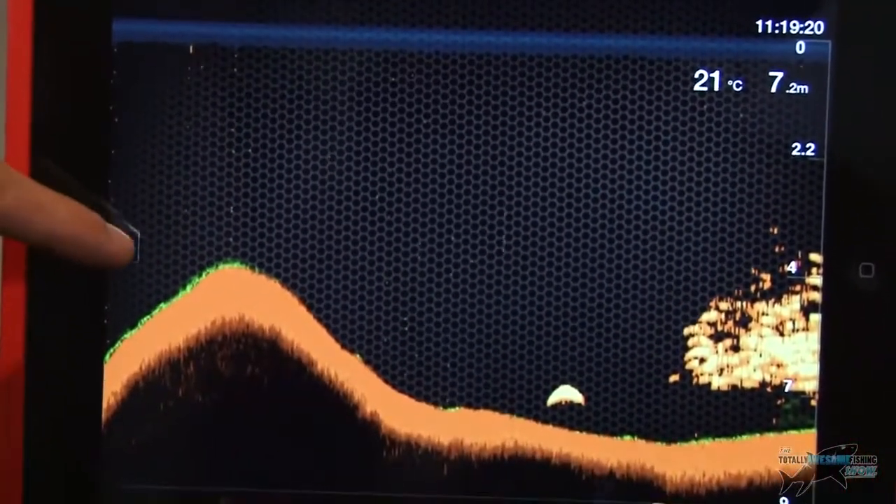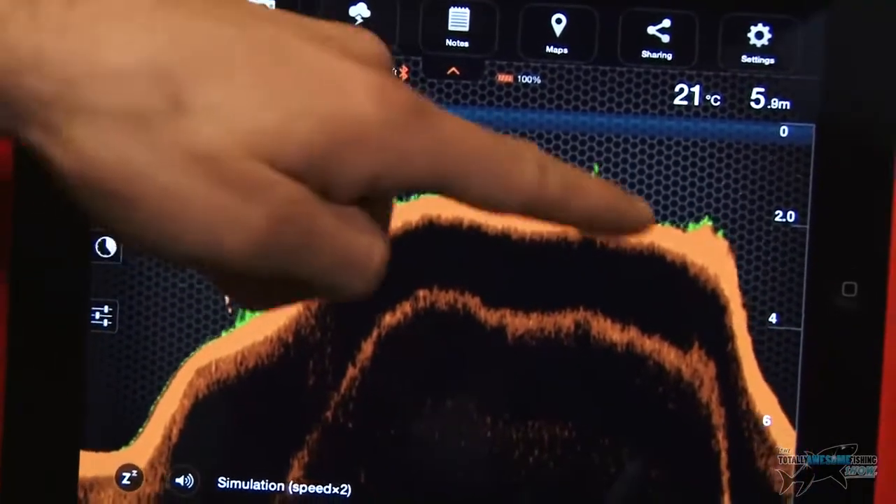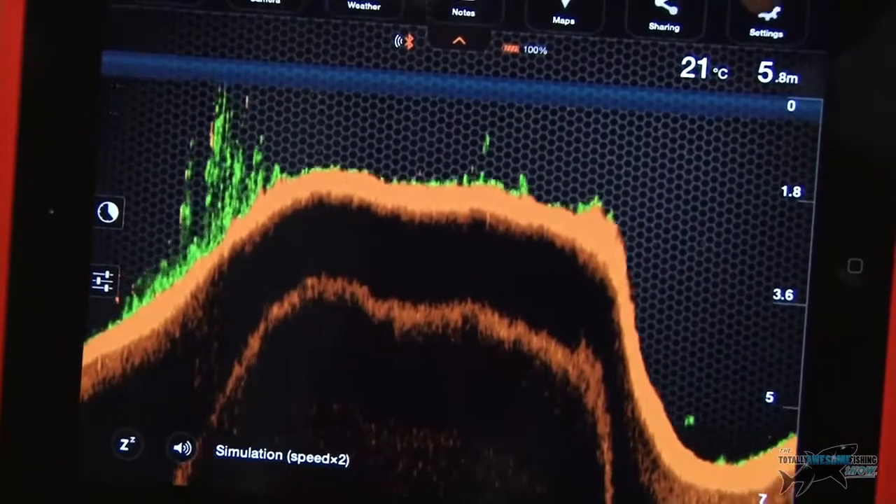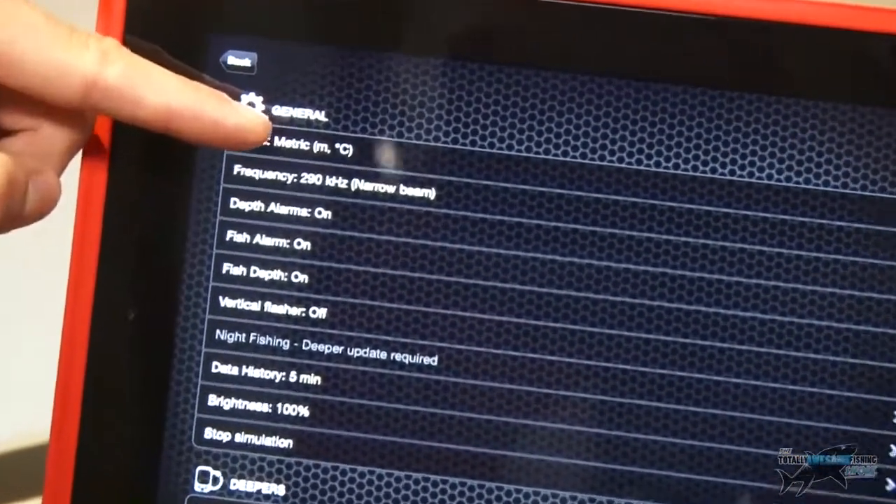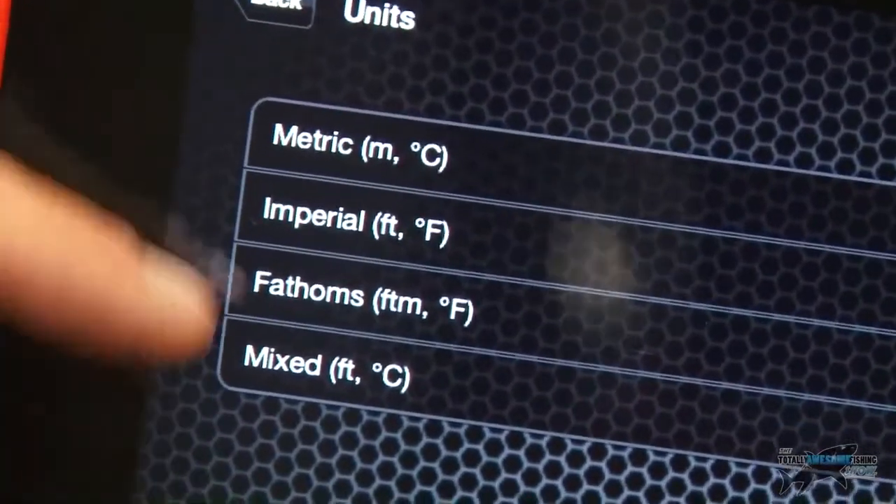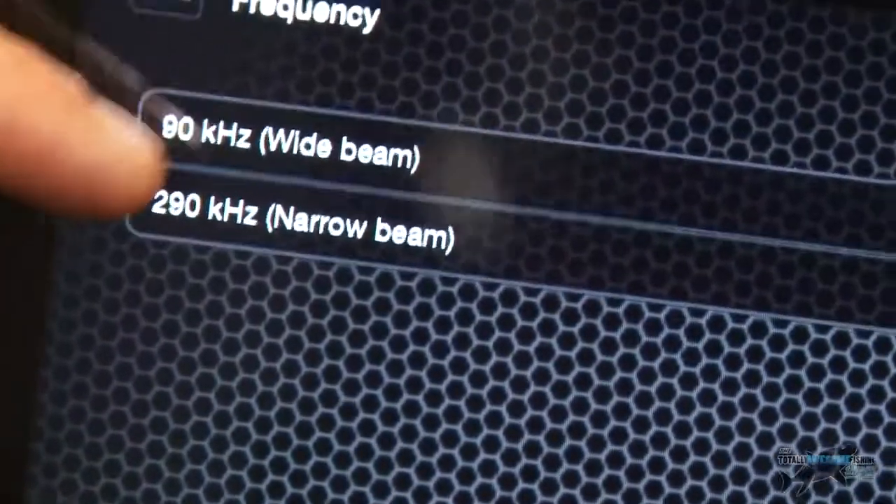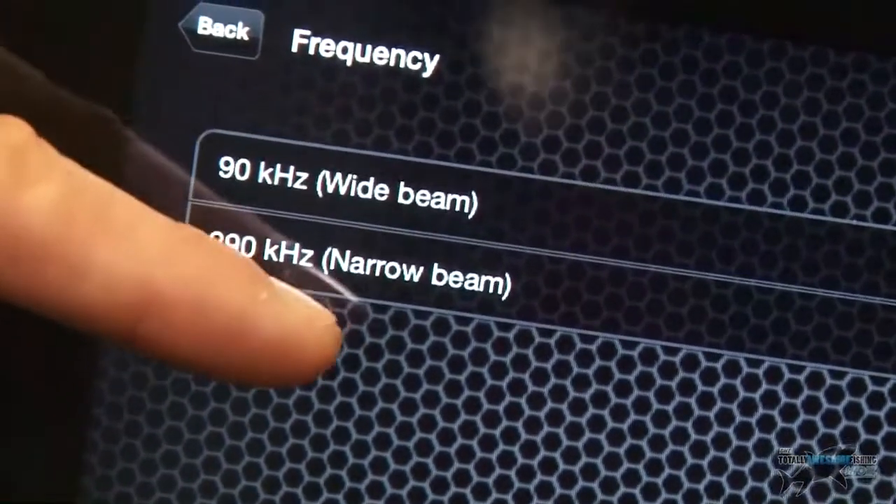So you can turn the alarms on and off. If I go back into the settings, oh, there's a big arch there, so we've come up really shallow. If I go into the settings up at the top here, loads of different options I can do. I can change the units, so metric, imperial, fathoms, or mixed. I can change the frequency. Now this is quite important. I can do it at a wide beam, or I can do the narrow beam.